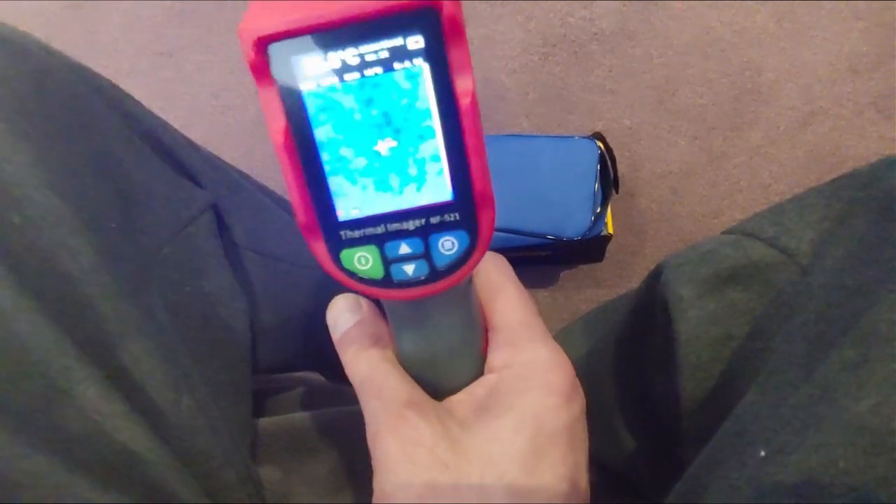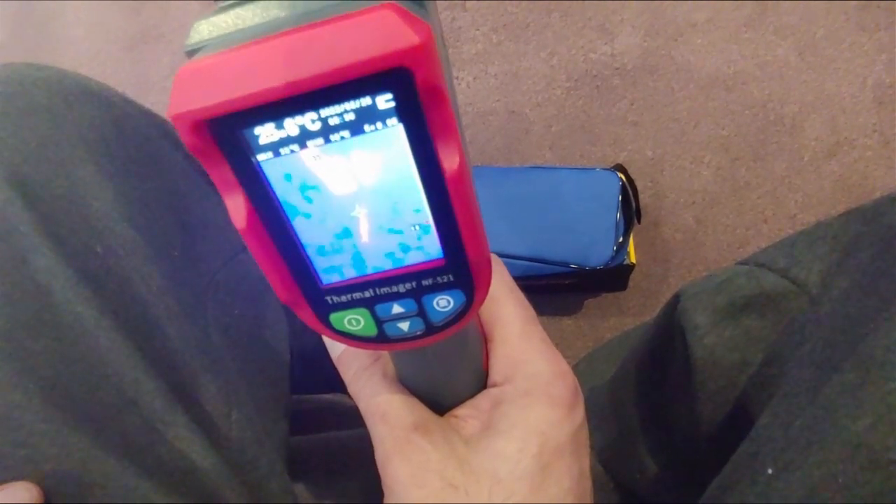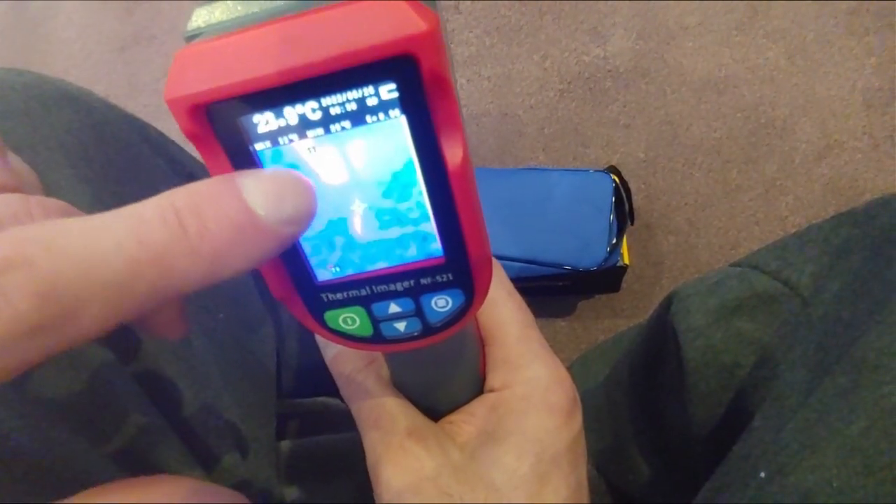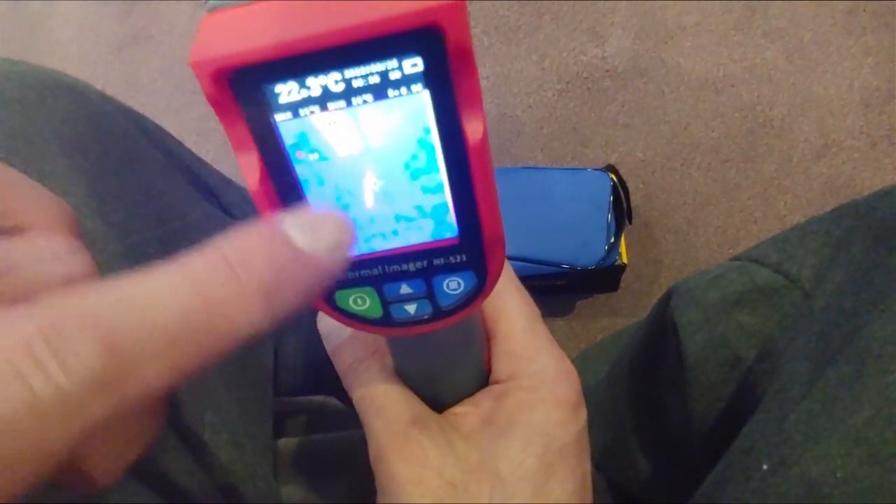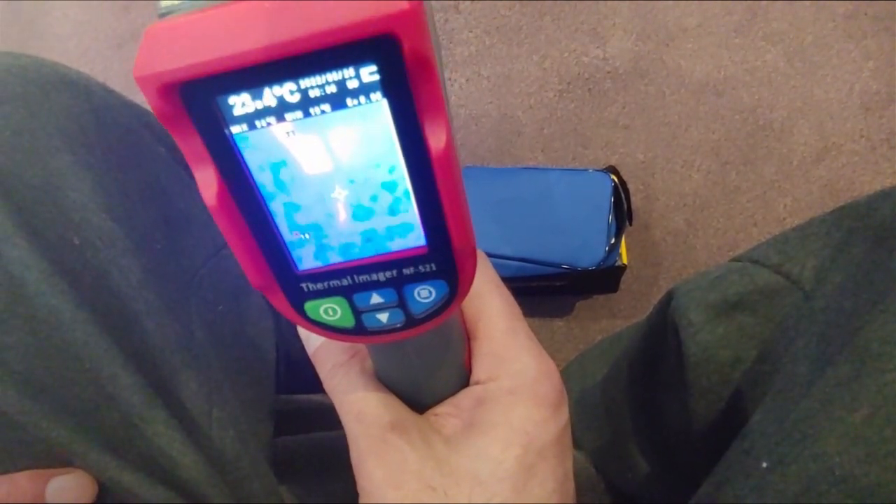So if we point it to something that's got a bigger difference in temperature, so you're looking at the corner of my computer there, so you see around here it says 32, 31 degrees, and all the area in purple is around 20 degrees. So the difference in temperature between the computer and the floor is about 30 degrees. So you can see that's different.